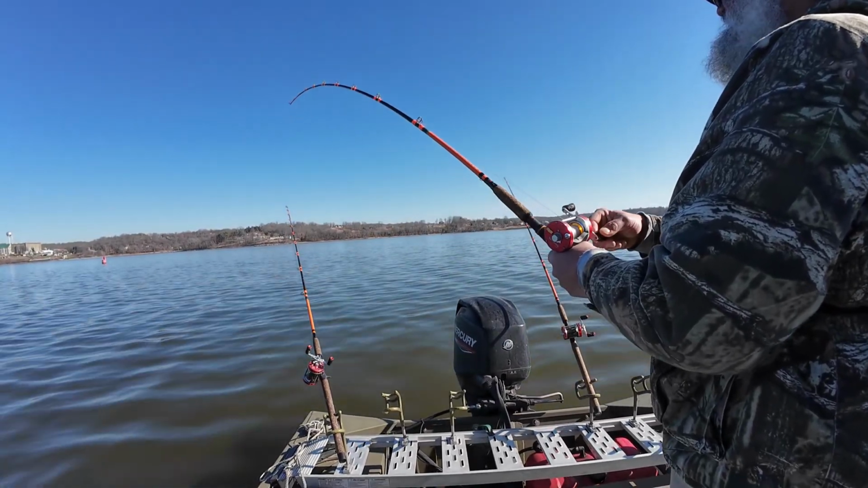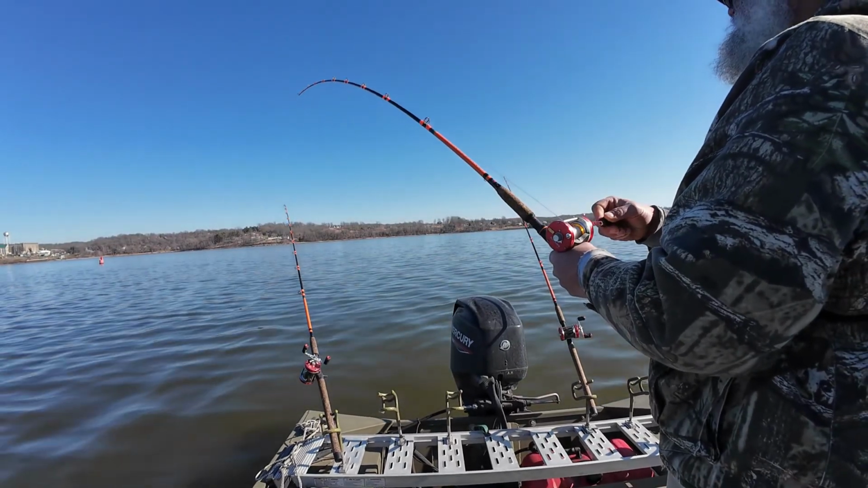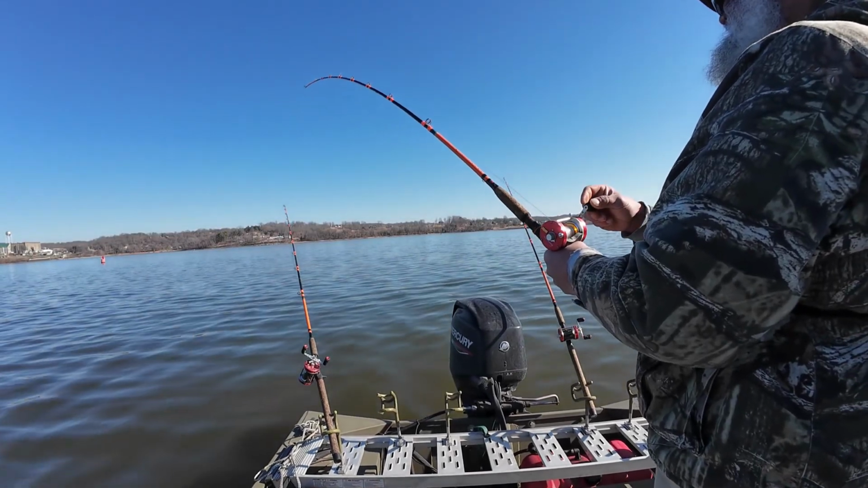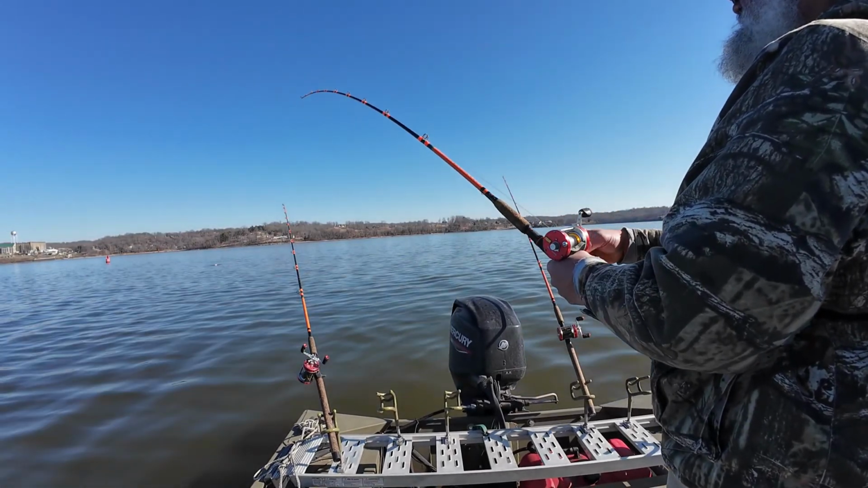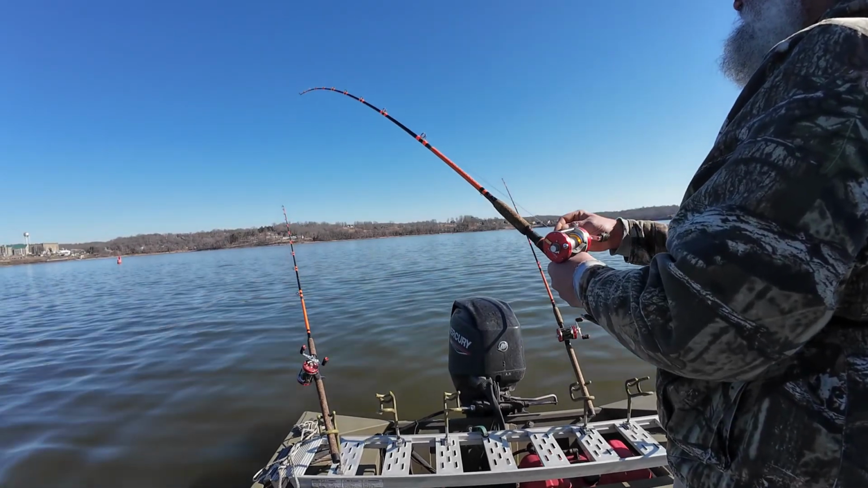It's the world we live in. It's not a bad problem, but it's still a problem. This fish coming plumb to the top out there. That dog, it's a pretty doggone good fish.